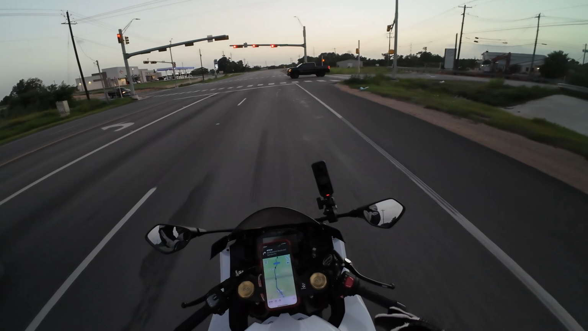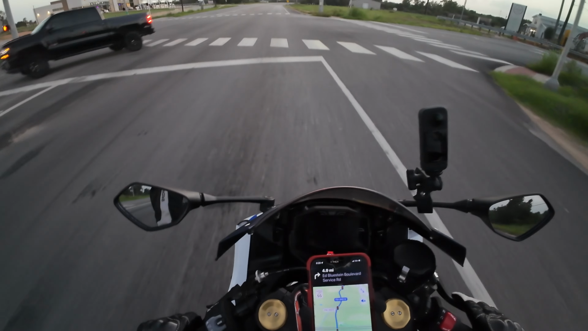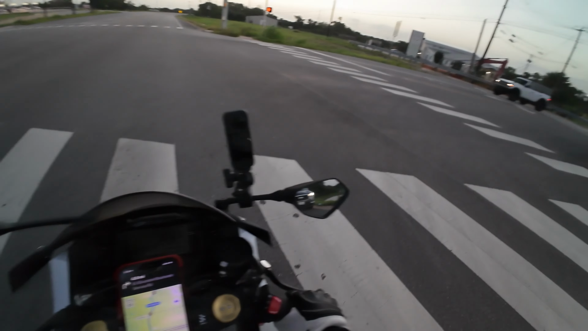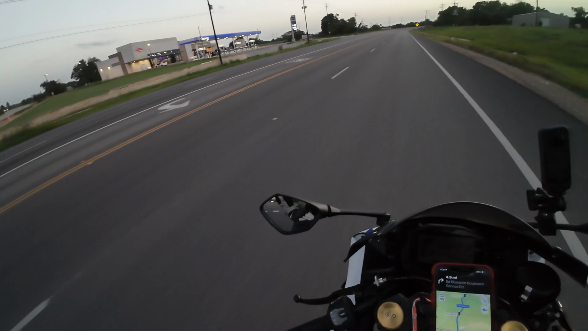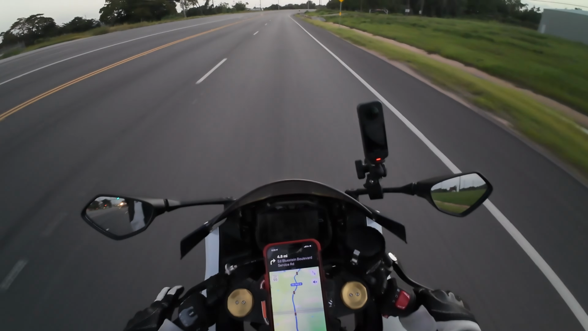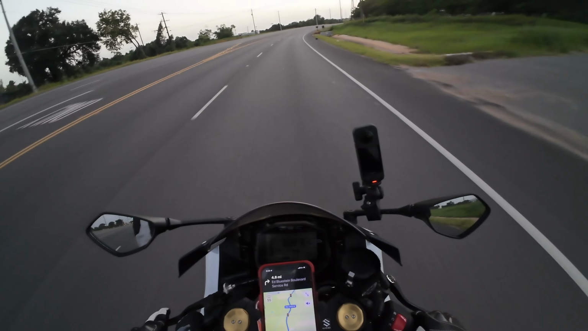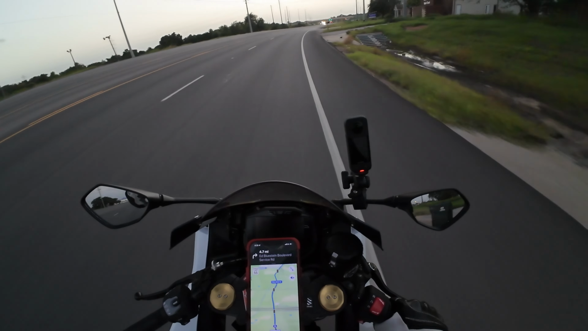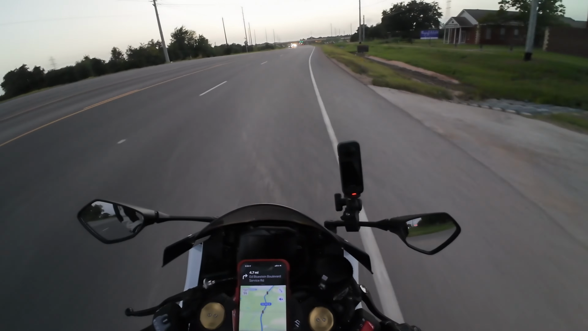That was a very nice downshift. A little bit of oil on the ground. Oh damn, that's a nice ass Bronco. Ah, that sounded, I'm hoping they picked it up. That sounded amazing. Bam! Nice little pop.